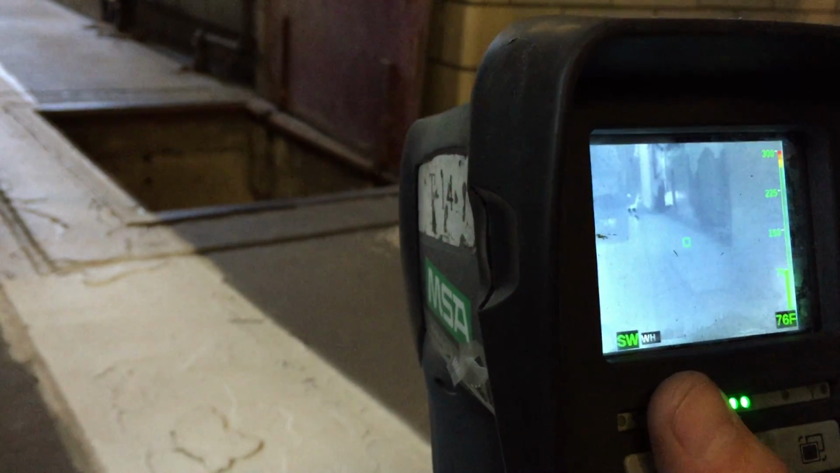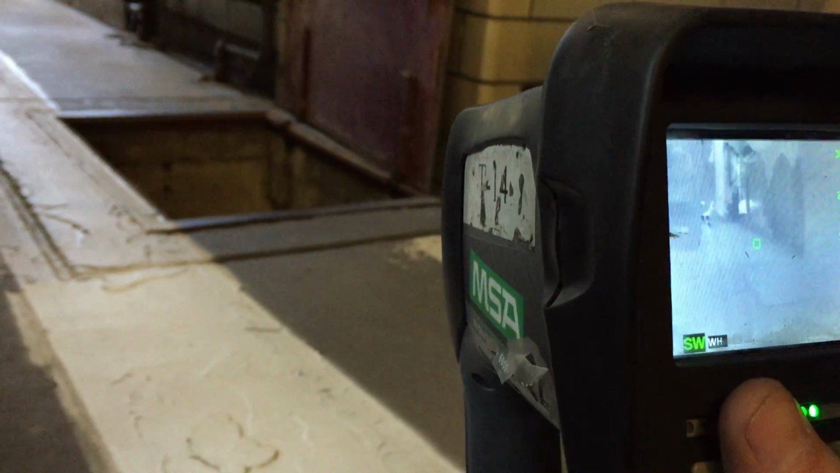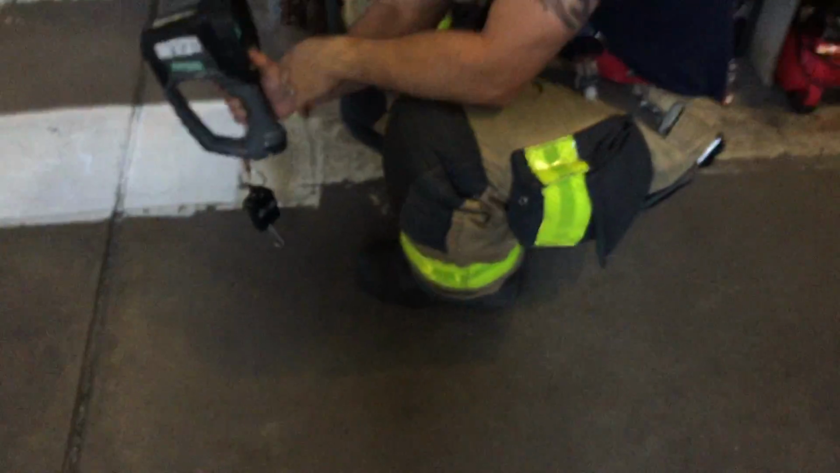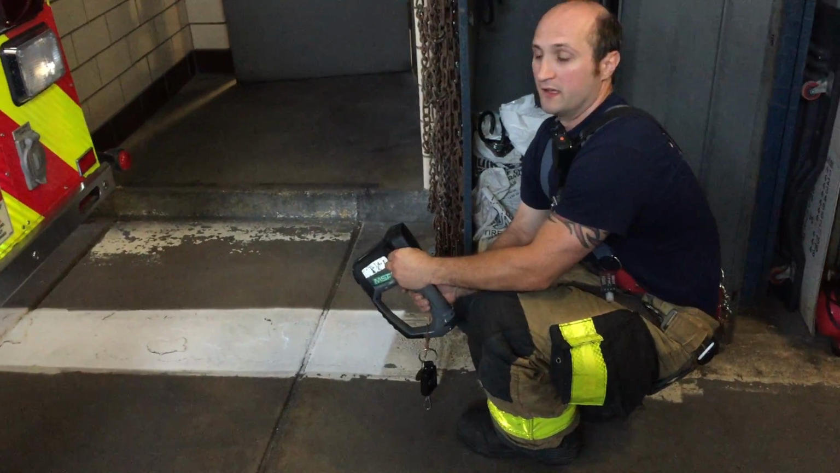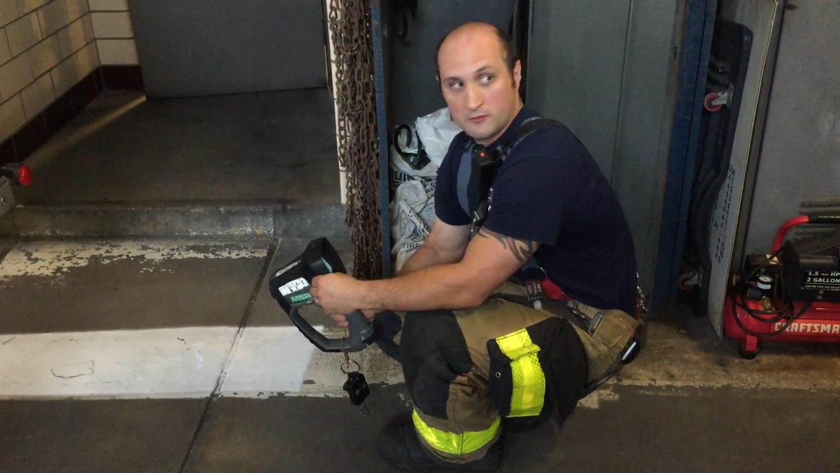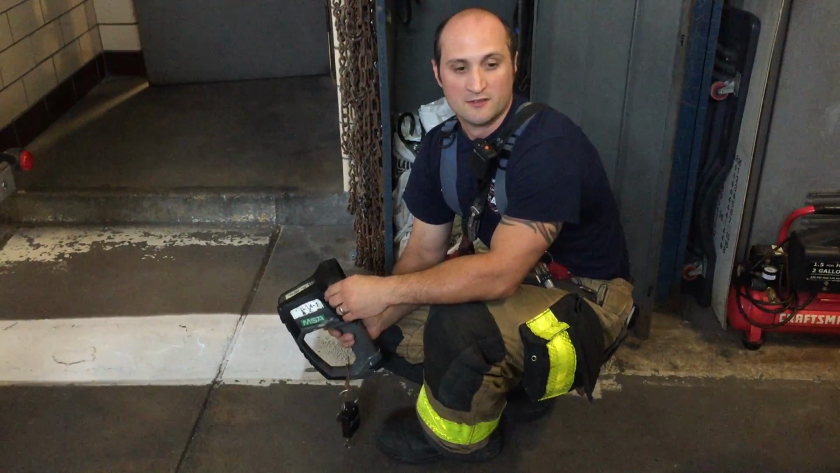One of the general methods that we utilize the camera for is basically sweeping high, middle, and low. And that's going to give us a good idea of what the environment inside that particular room looks like. Basically, if we're seeing a lot of heat, especially up high, even starting to get towards the middle of the room, a lot of times what that's going to signify is we're probably going to be reaching flashover conditions. And if we're approaching without a hand line, we might want to get one of those in place before we proceed any further. What is a hand line? Just a fire hose. Oh, okay.